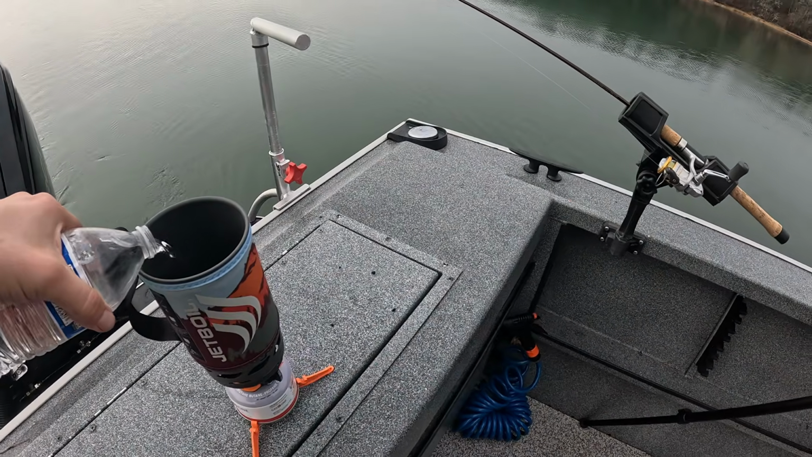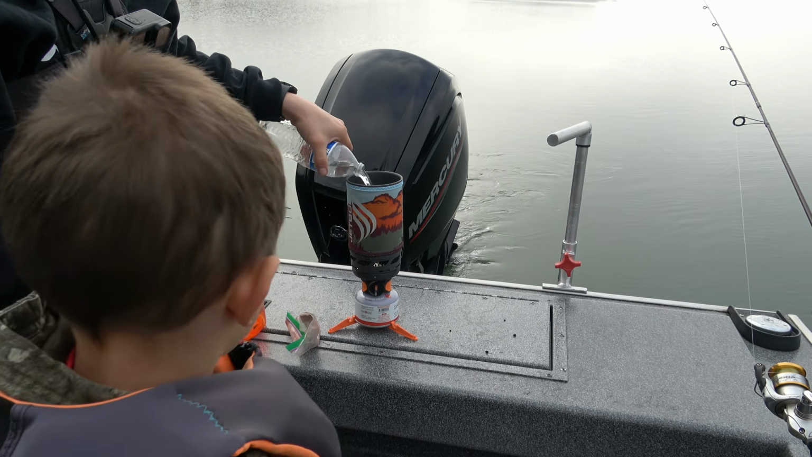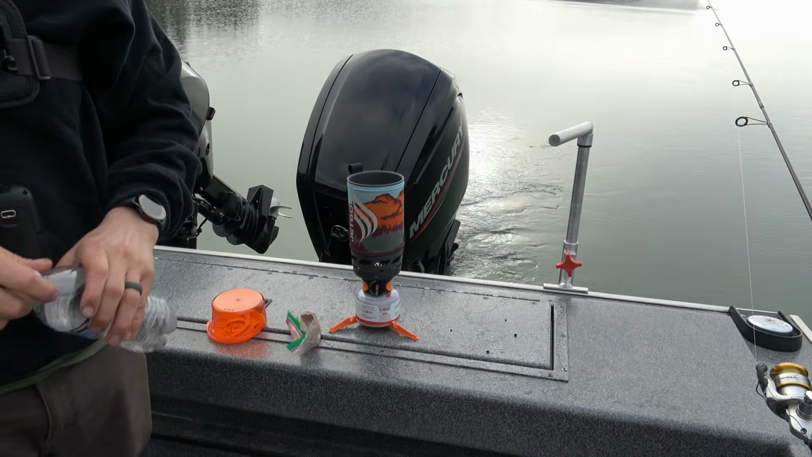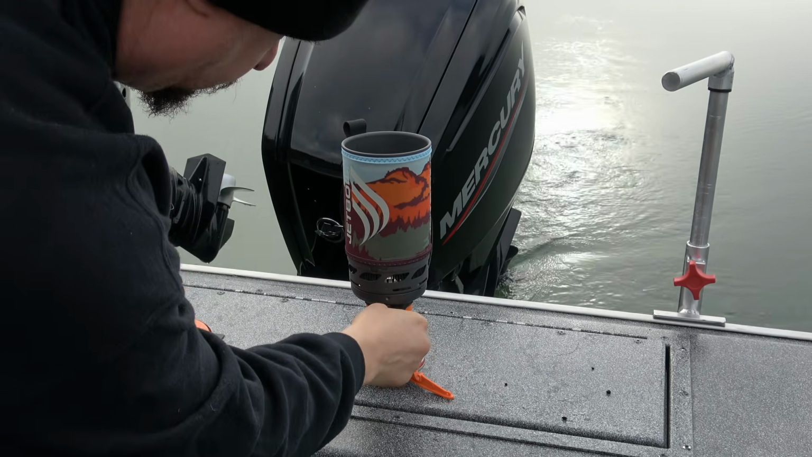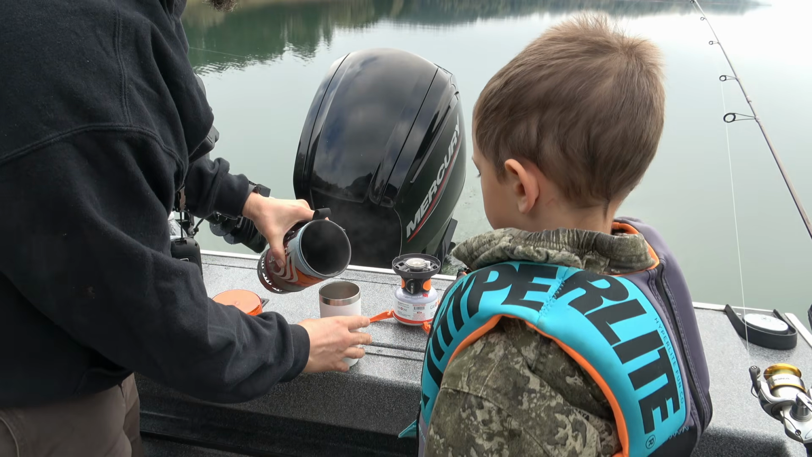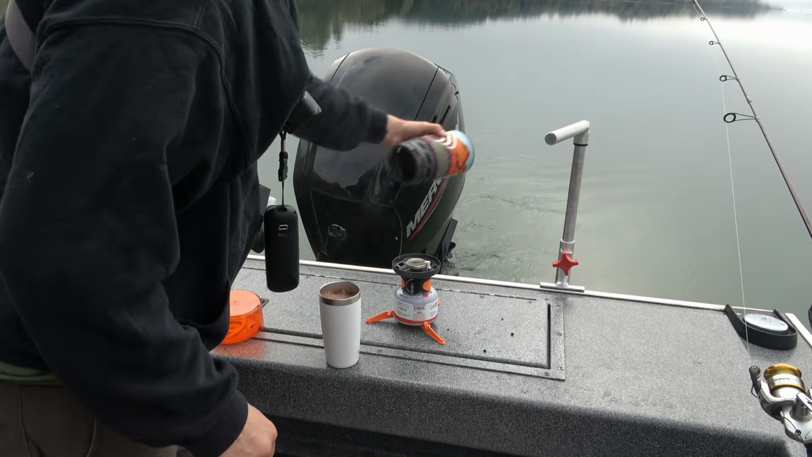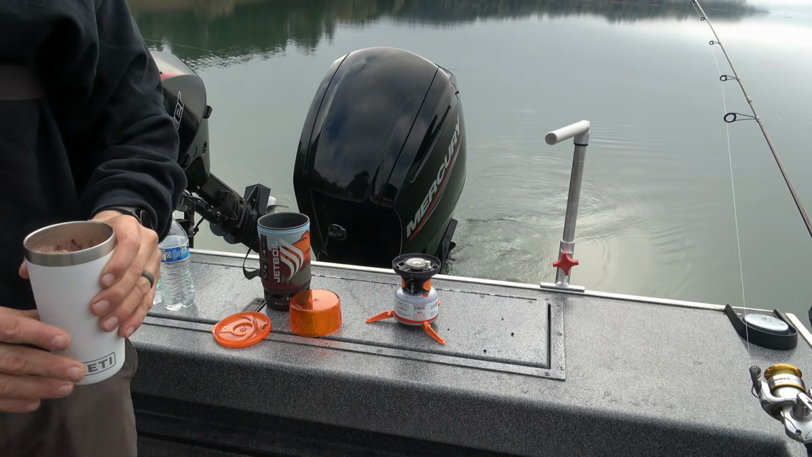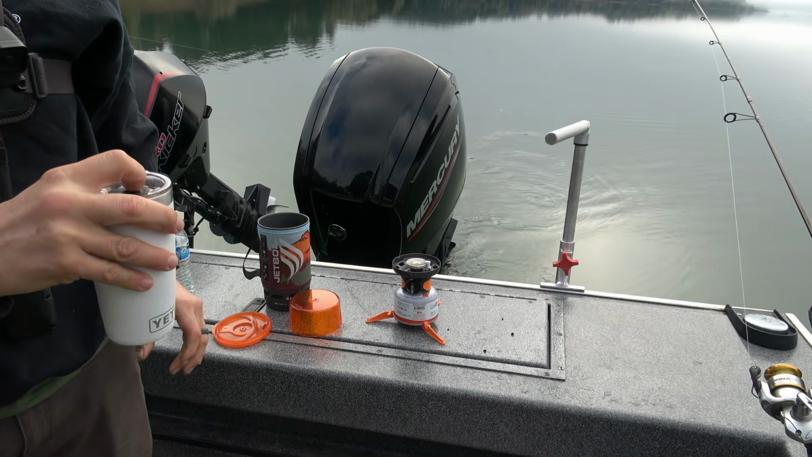Gotta try out the new JetBoil my wife got me for Christmas. Thomas, some hot chocolate today so he can warm up. Go get your cup. Watch your hand. I don't want it to burn.